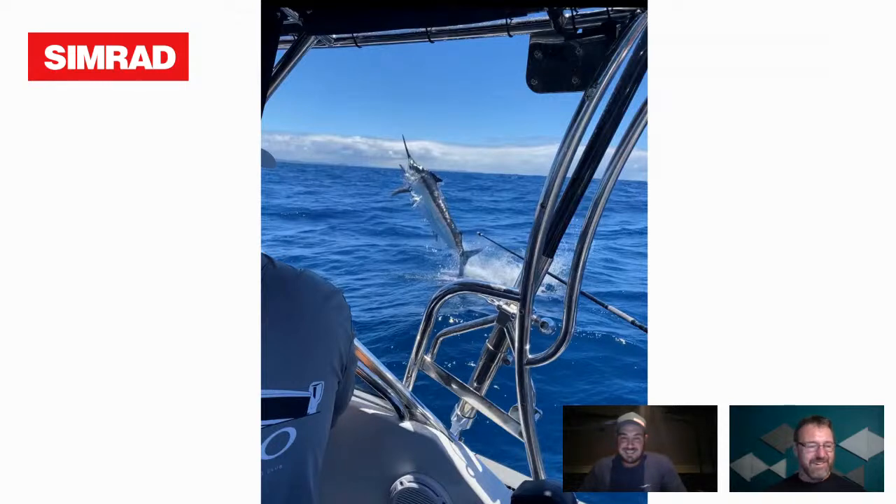Let's have a look at another screenshot. Tell us about this one. So that's probably a pretty standard, solid black from off Sydney. I think we were fishing a tournament, the Botany Bay game fishing comp. We tagged one pretty early, so it's just a good little action shot.